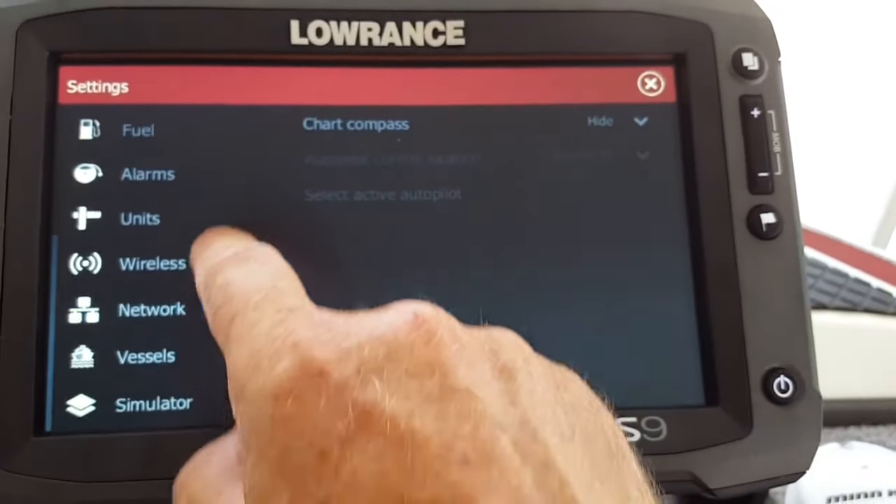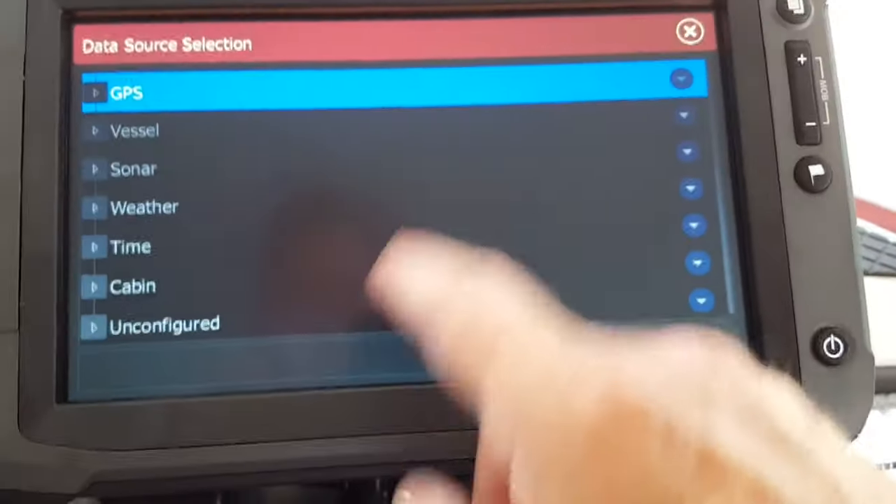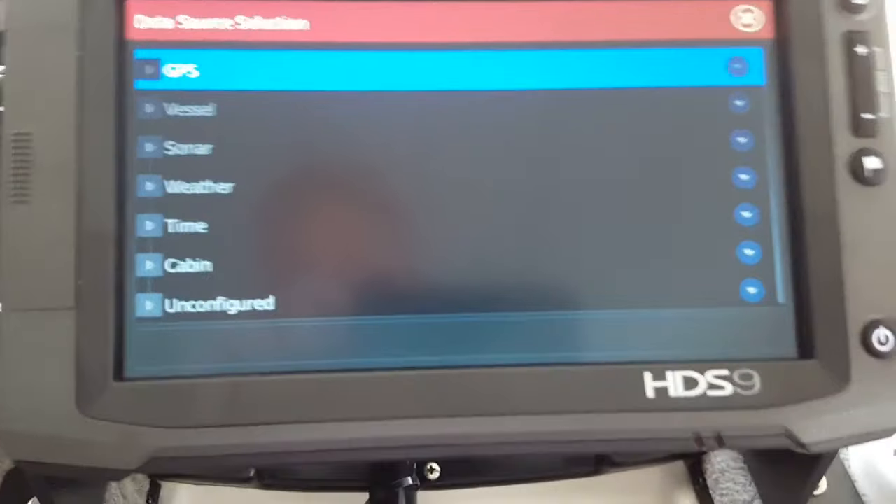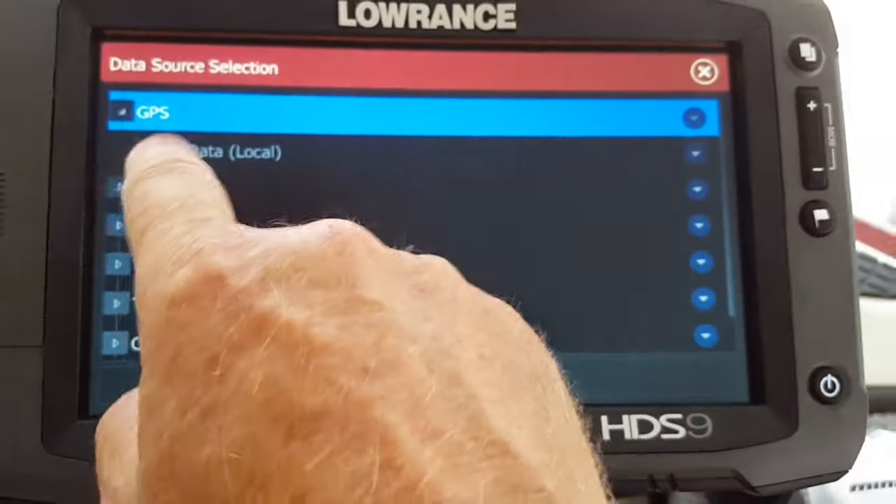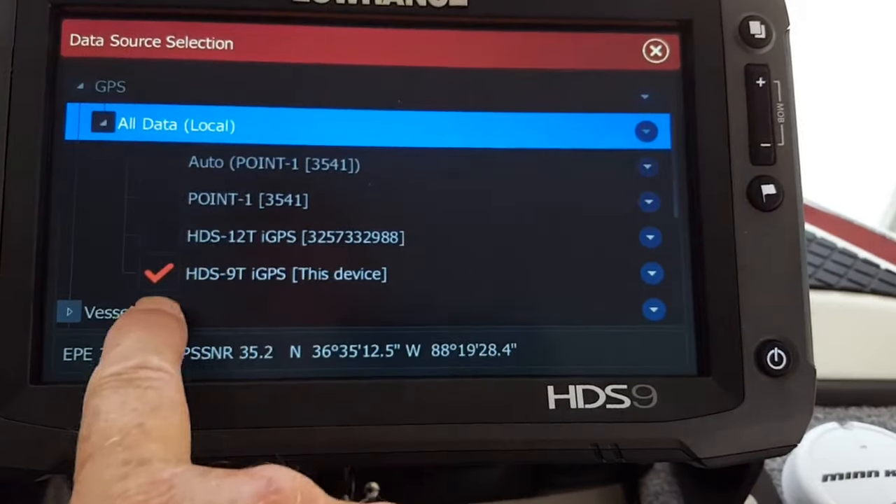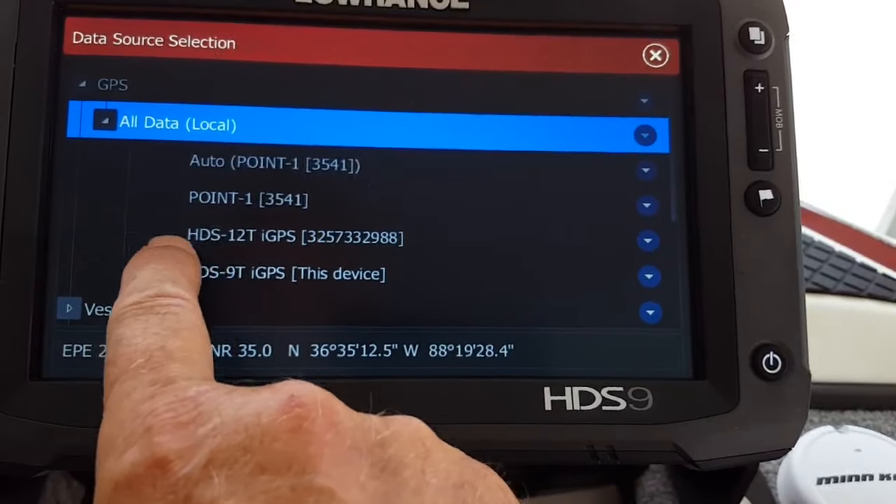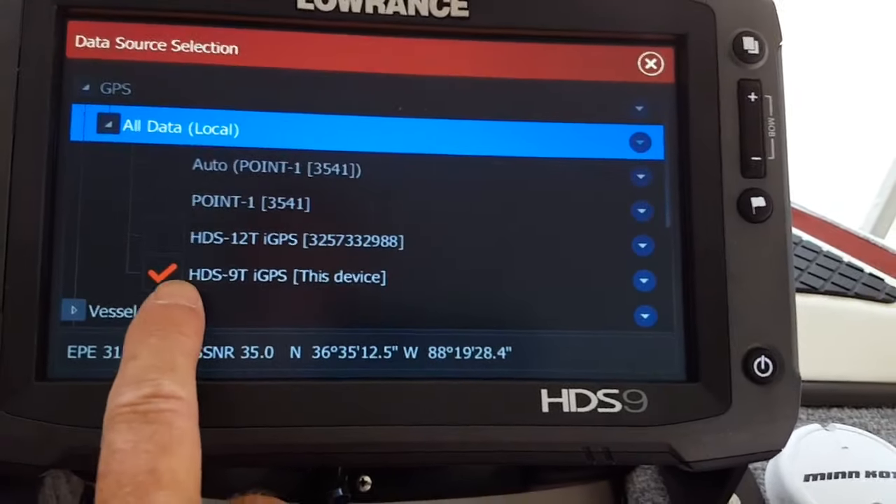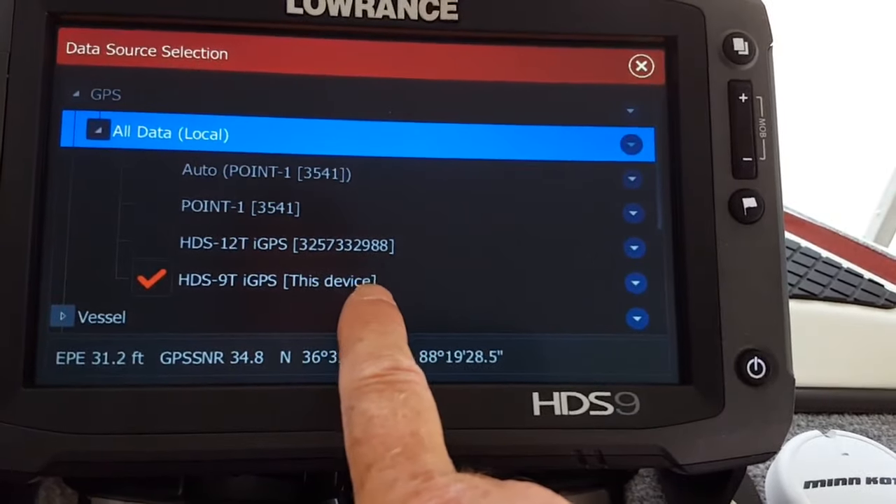So now let's go on down here and we'll go to network. Okay, now we'll come up to data sources, and you'll see up here GPS, vessel, sonar, weather, time, cabin, and unconfigured. I'll hit my GPS setting like this. I'll open up the data, and as you can see, everything on here shows the auto 0.1, the HDS 12 that I've got on my dash, and you can see here where the HDS 9 is, which is this unit, and I've got this device.